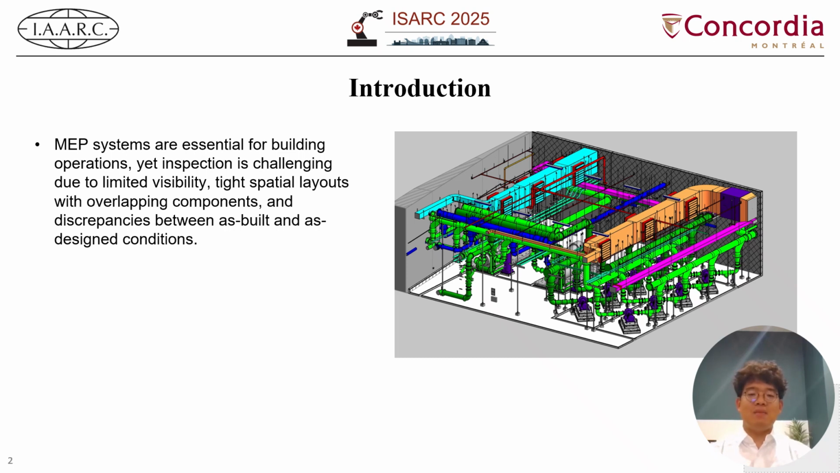However, inspecting MEP systems on site is highly challenging for several reasons. First of all, limited visibility due to the walls, ceiling, and other building elements obstructing components. Second, tight spatial layout where many systems are co-located, often overlapping or crowded.